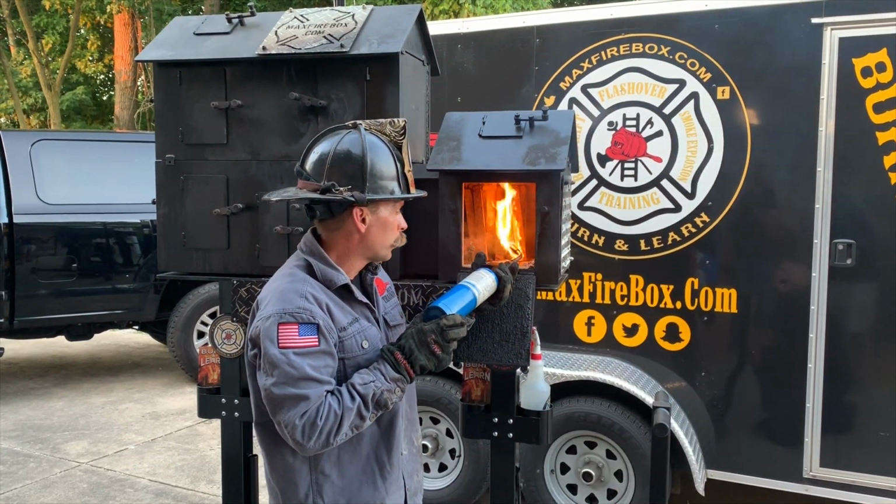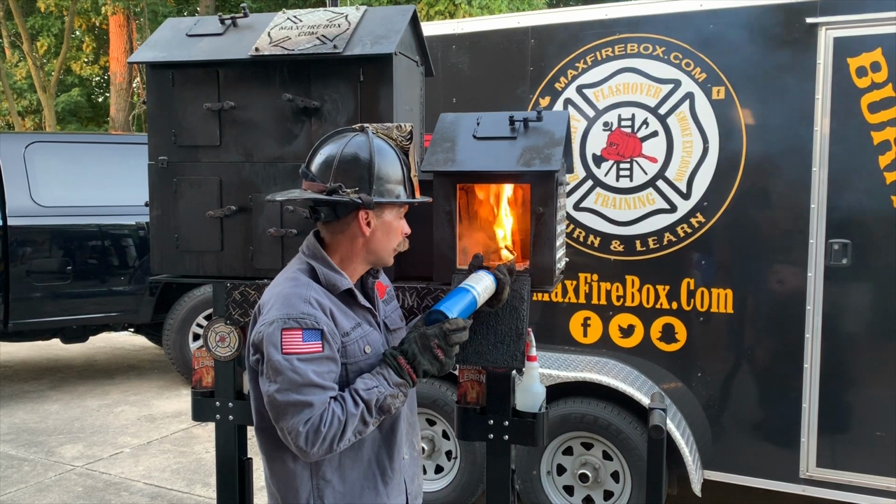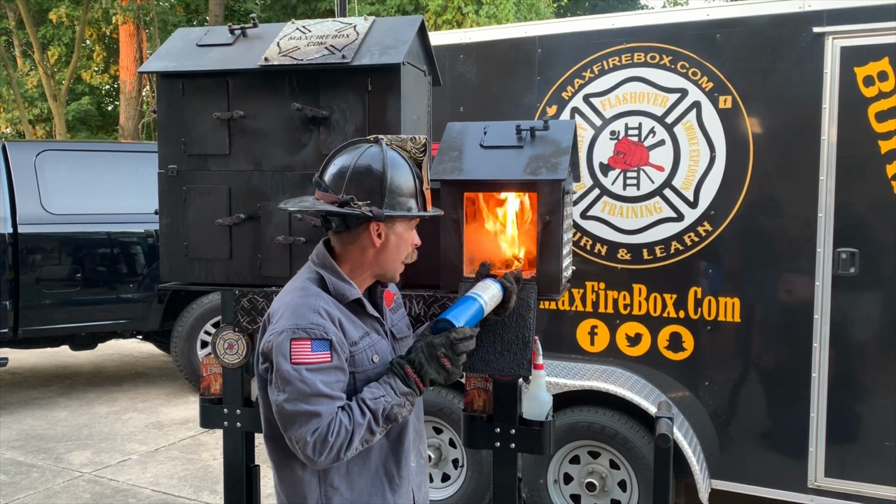From the growth phase, what's going to happen? The fire is going to flash over. So we'll be seeing that flash over here tonight. We'll be covering that and talking about it. So already you can see we're holding our propane torch in here for a long period of time.